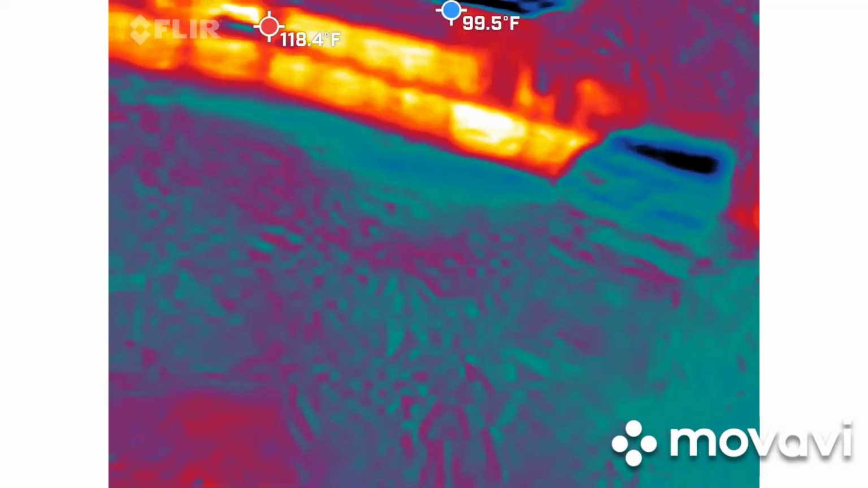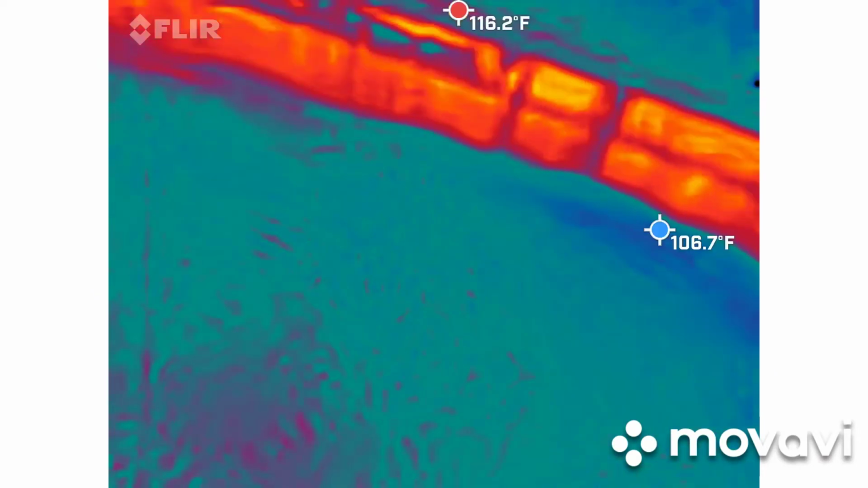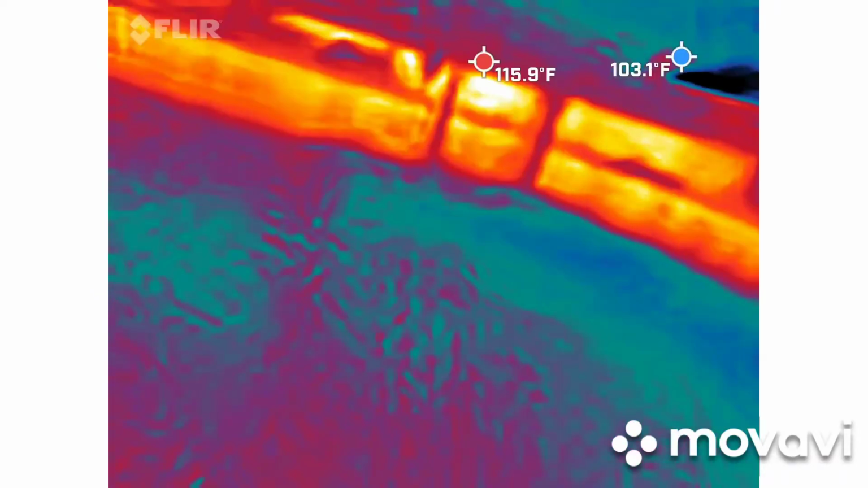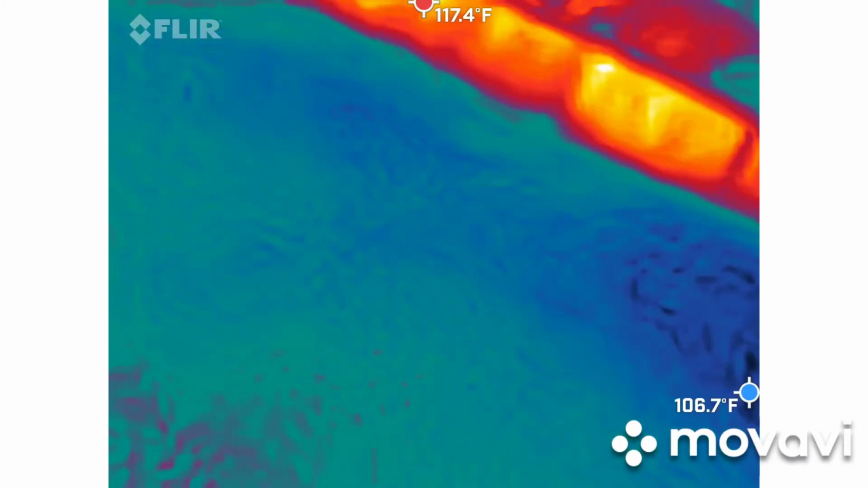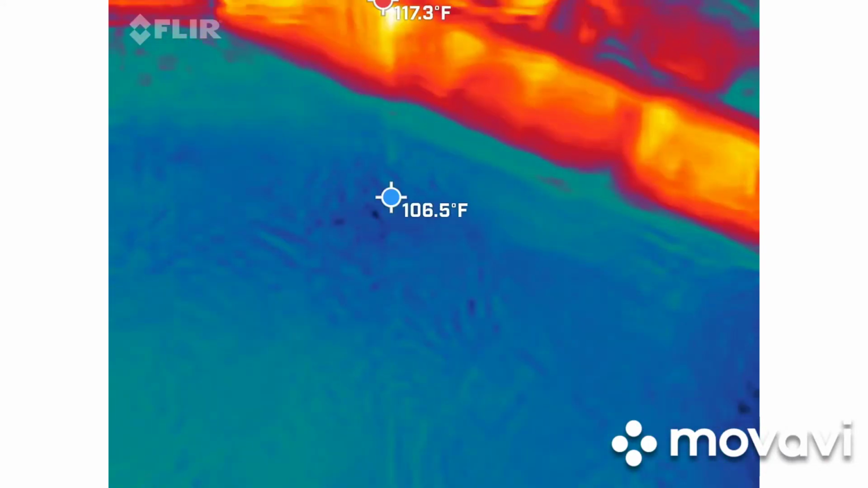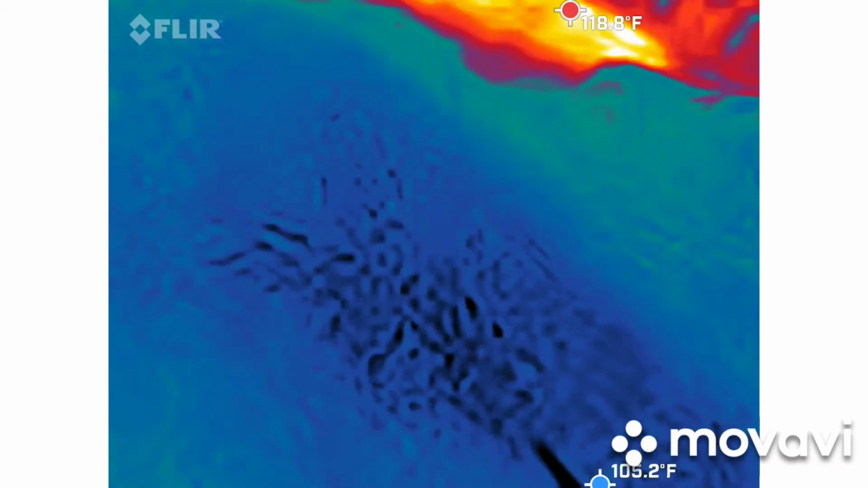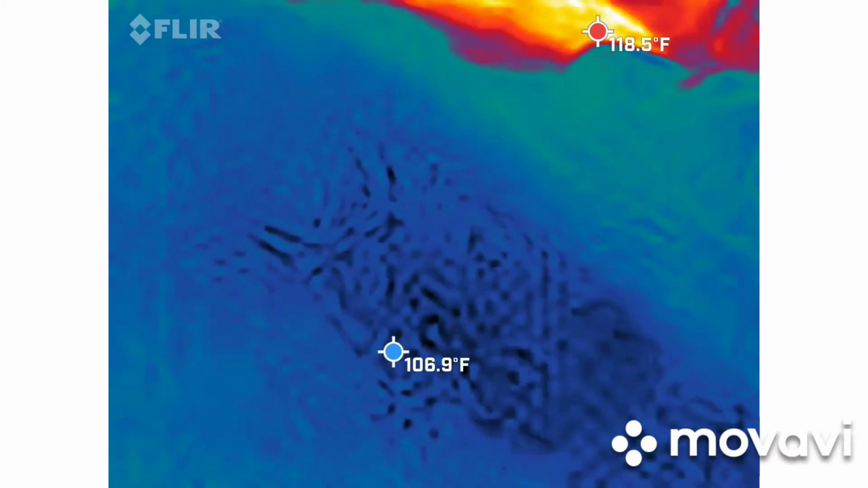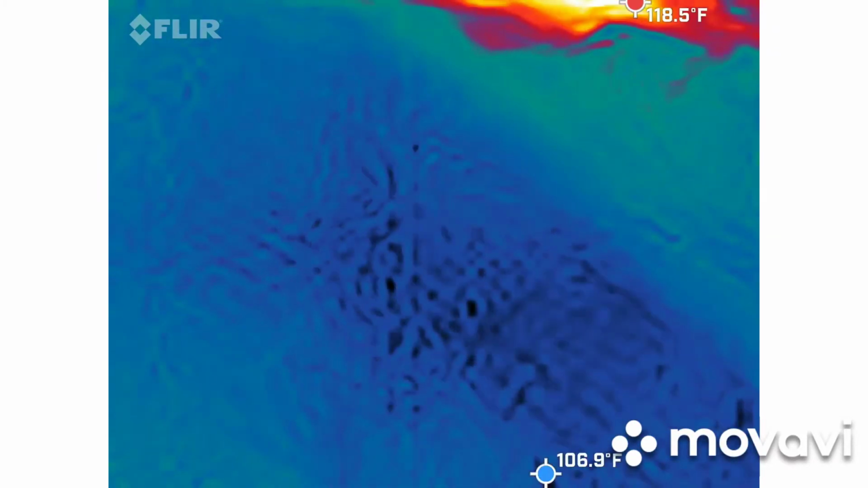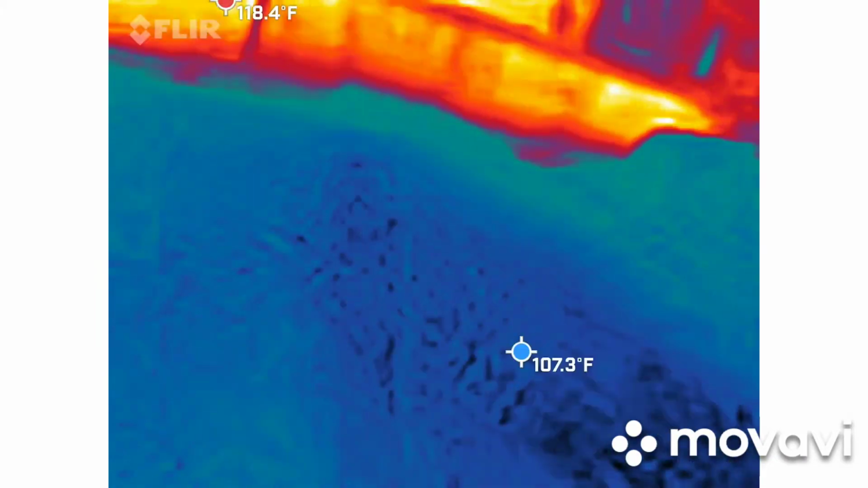So, come here, Eliza's over here. I will scratch your back. 4.1. You have COVID. Why do you keep hitting the buttons? Whoa, what's that? 2.7.